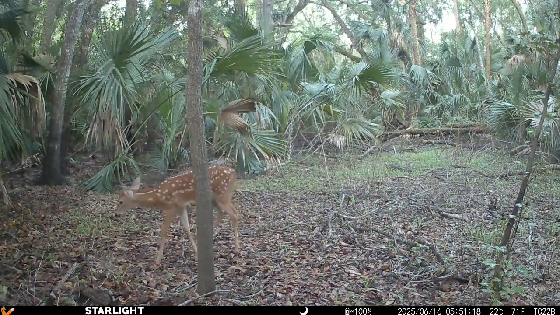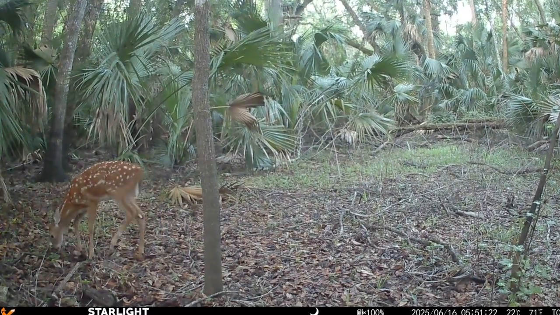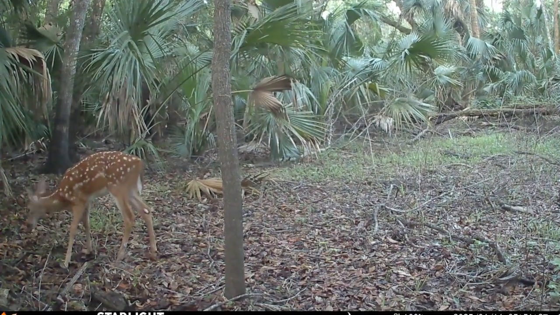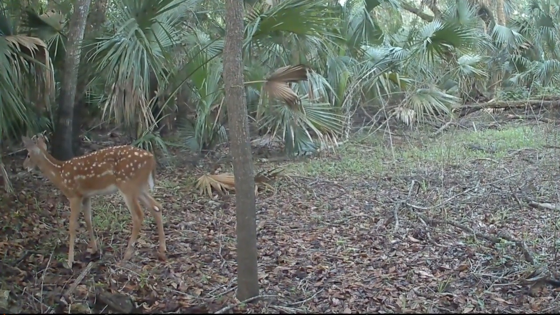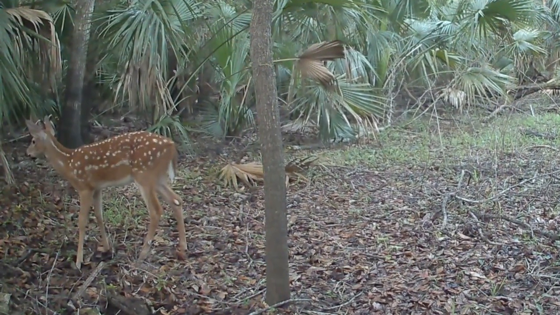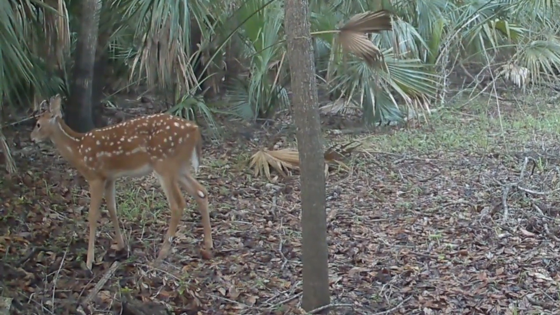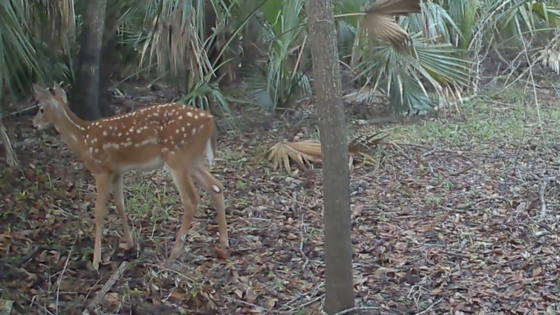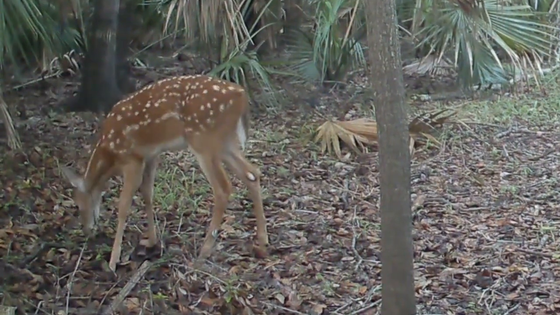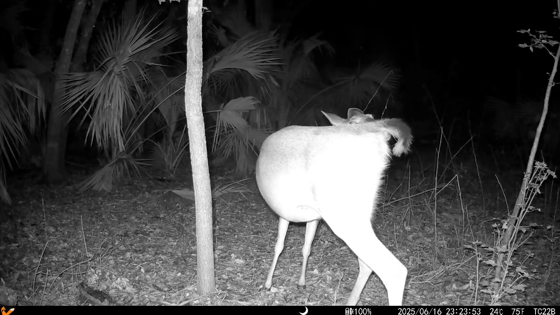Here's a fawn again. These fawns, man, them dots, they're like fingerprints. They're so different on every single animal. You know, it's funny, I was watching this with Time with D, and every time that deer's ears swivel, I would look in that direction to see what it is that this deer is hearing.